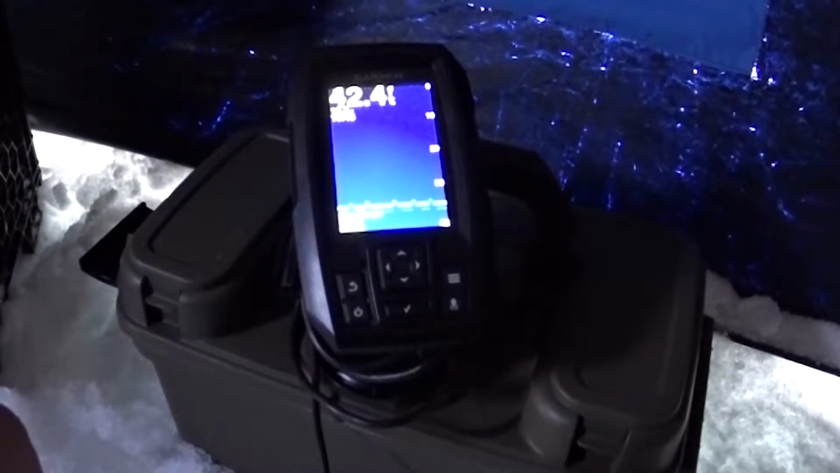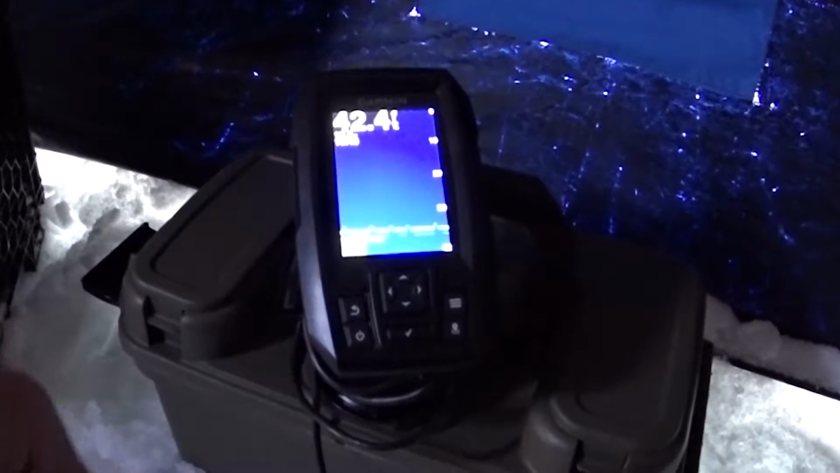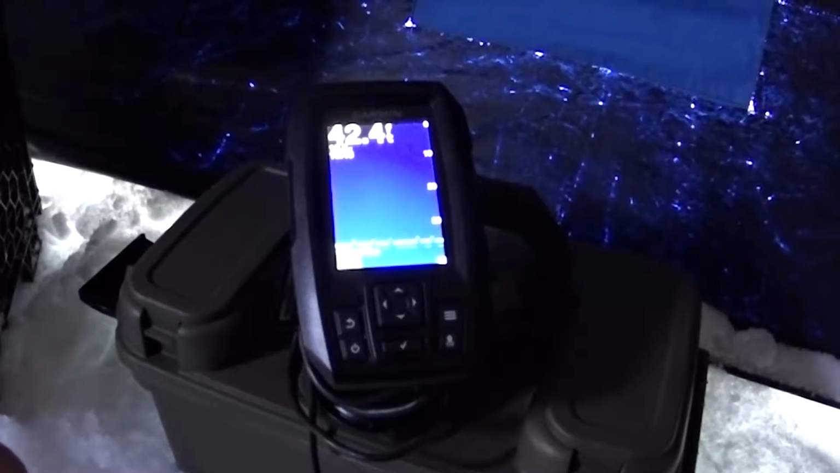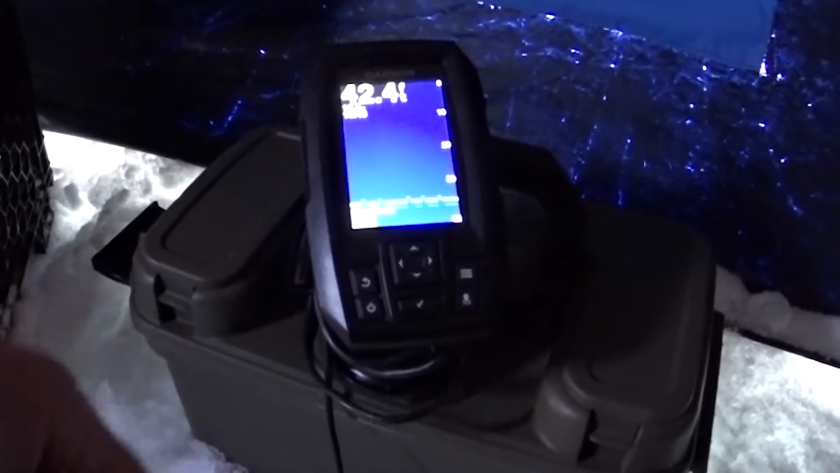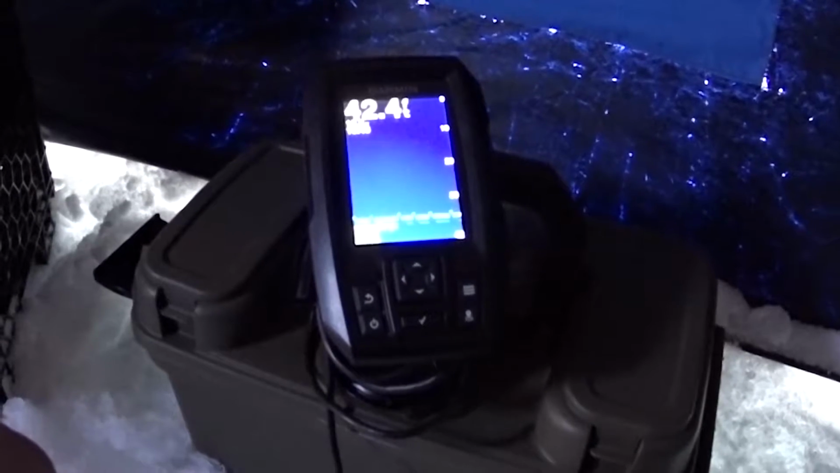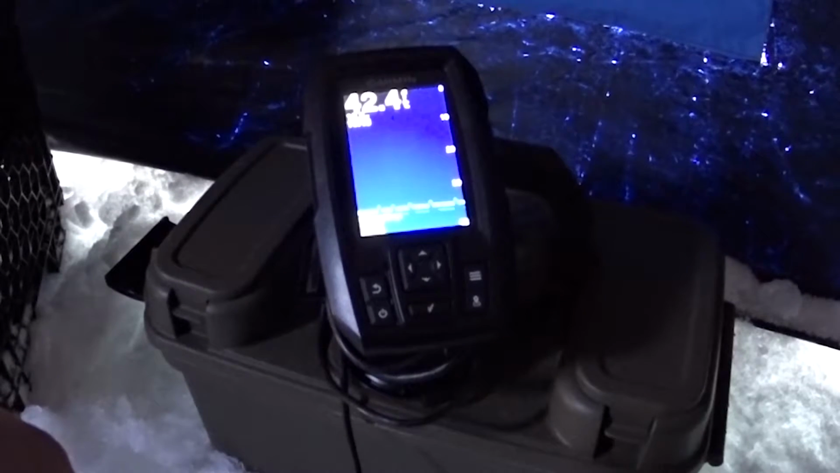As I was dropping it down, we had a fish come in at about 12 to 15 feet. So we know they're up higher in the water column right now, but we also know they're down below. So we give them a chance to come in. Sometimes they're not in the range of the fish finder, but that doesn't mean they're not down at that depth.